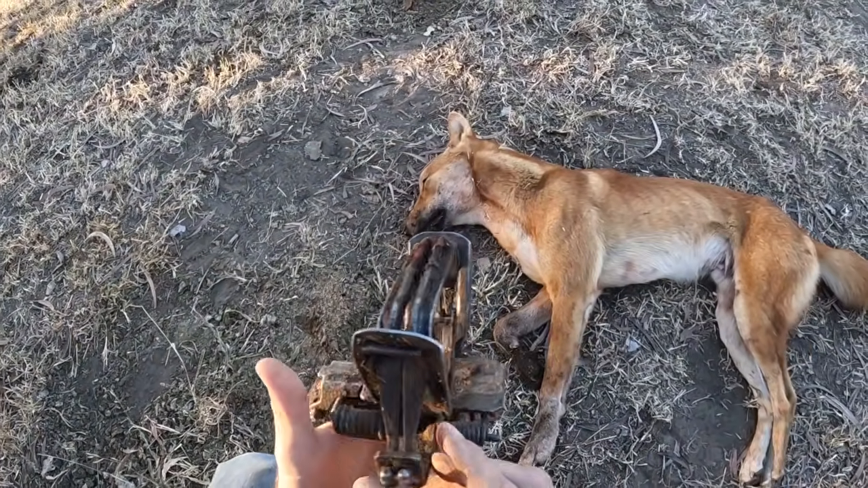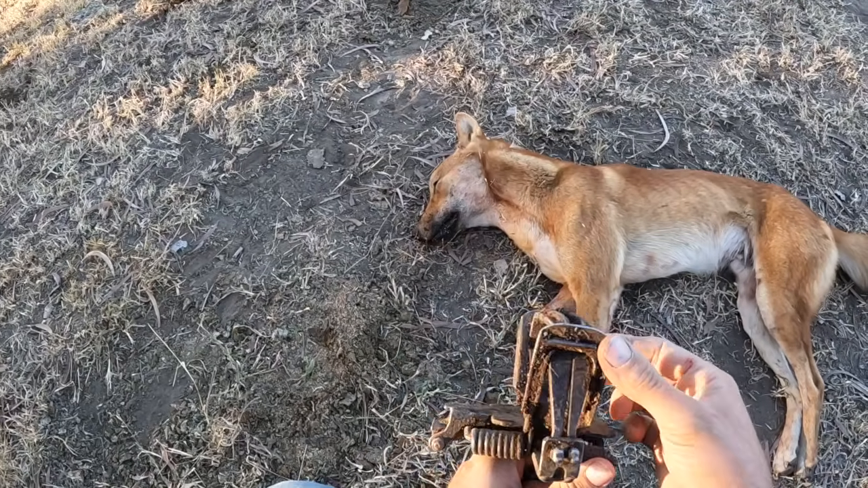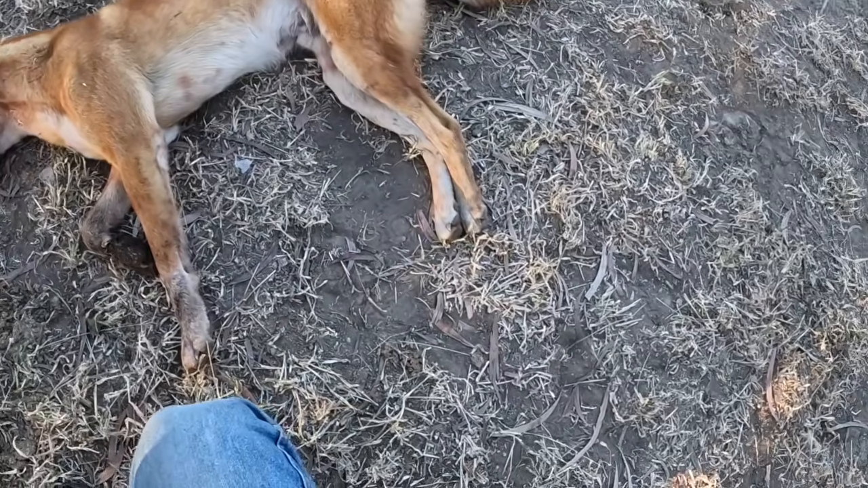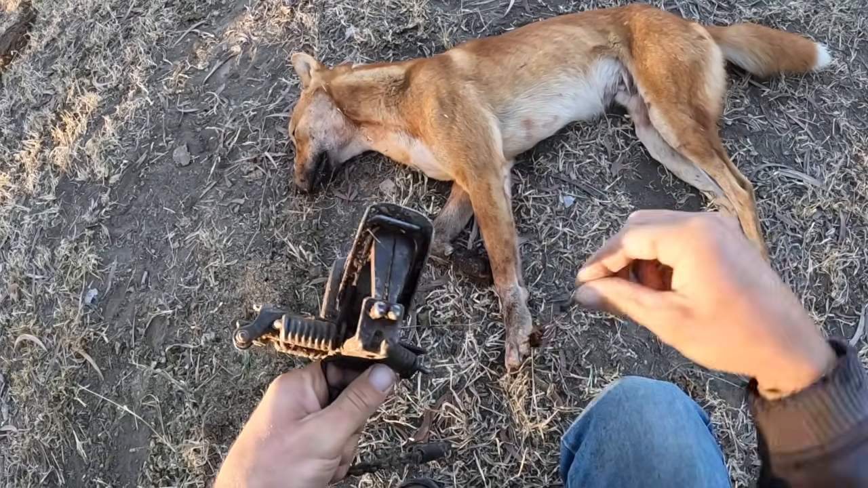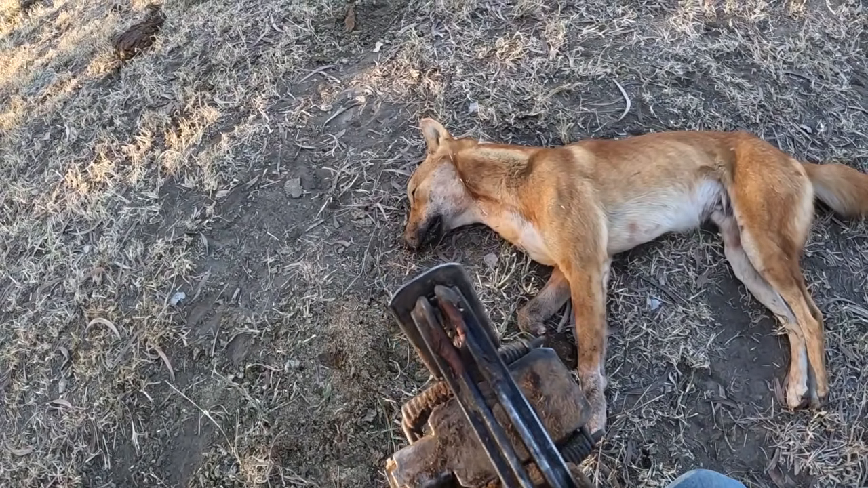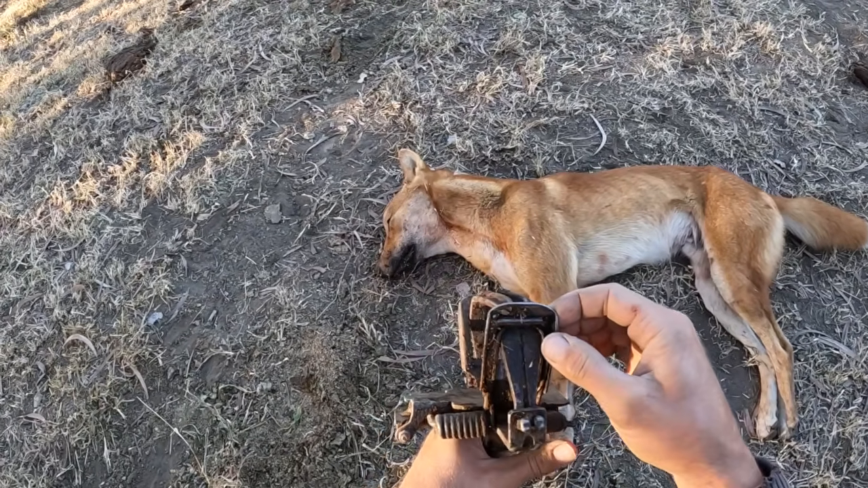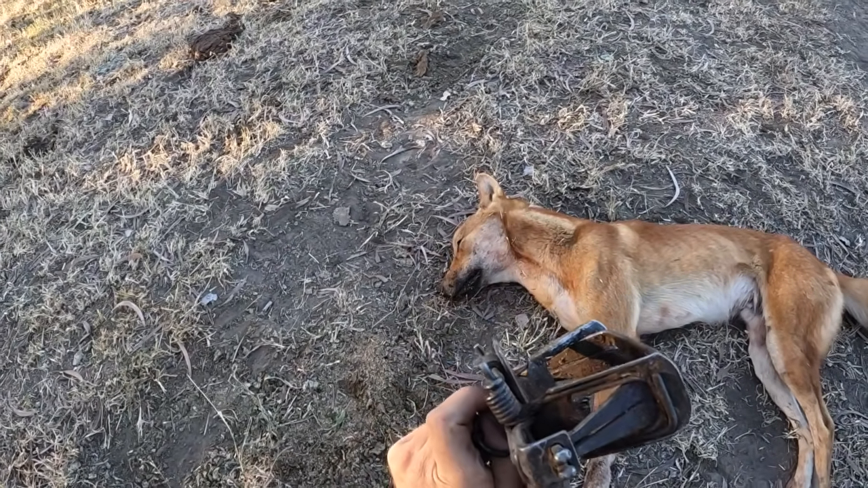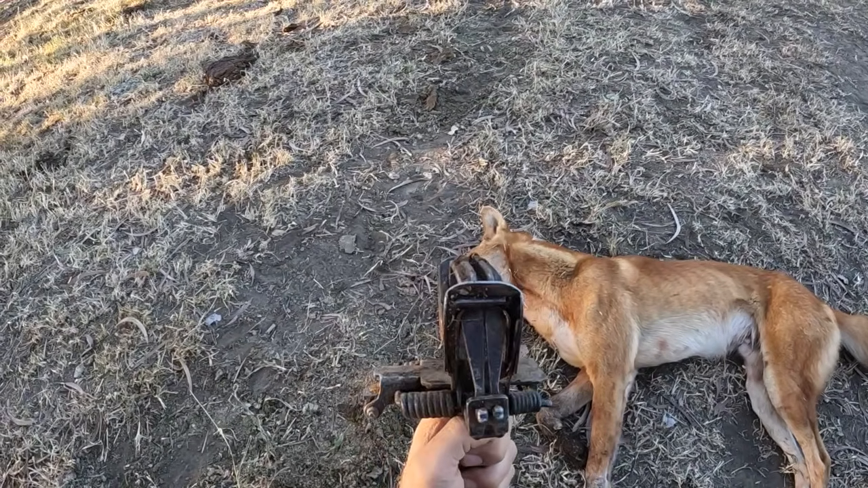The trap that he was in, he's actually pulled one of the springs off the thing. Lucky he didn't pull himself out. Get rid of all his spit and everything. He's been biting the trap like mad. It was only the weaker of the 2 springs, but still, if you can get one off, it weakens the shutting force.